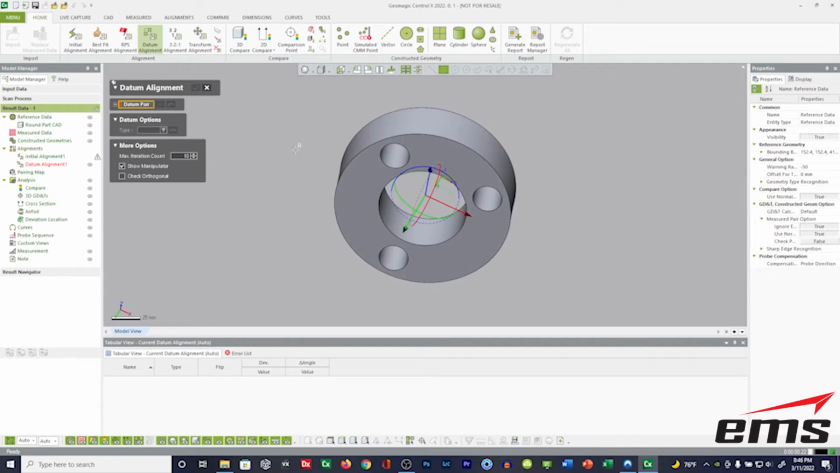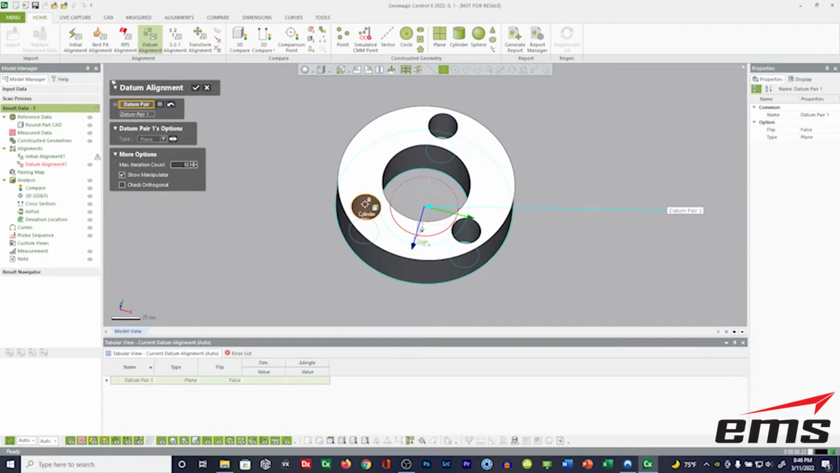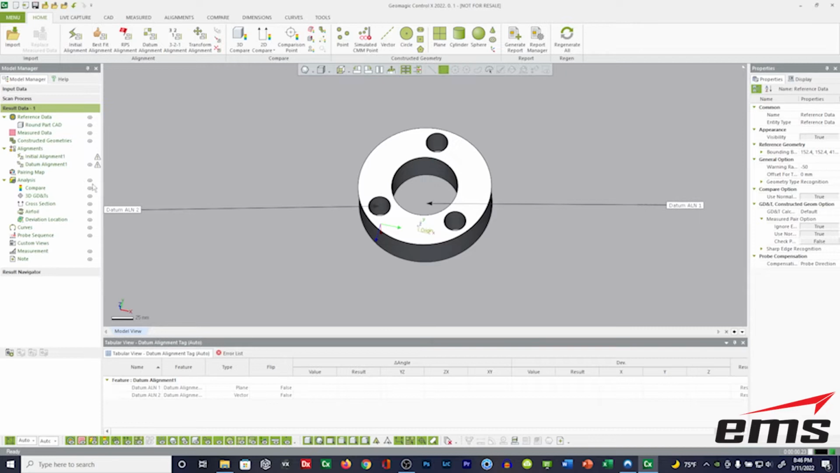So my first datum, which will be my most critical, will be this bottom plane. And then since this part is round, I'm going to use one of these cylinders as my second datum setup. So there we go. So now I've created my datum alignment. We can turn off the tags here so we don't have to see them.